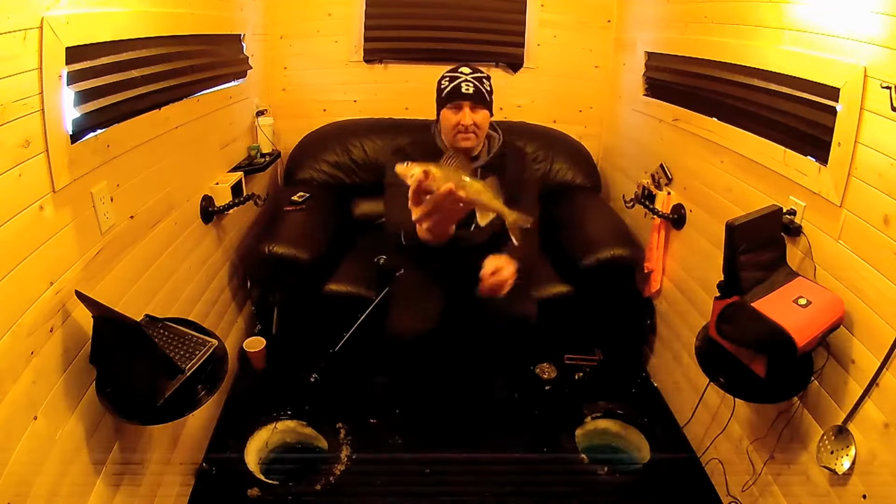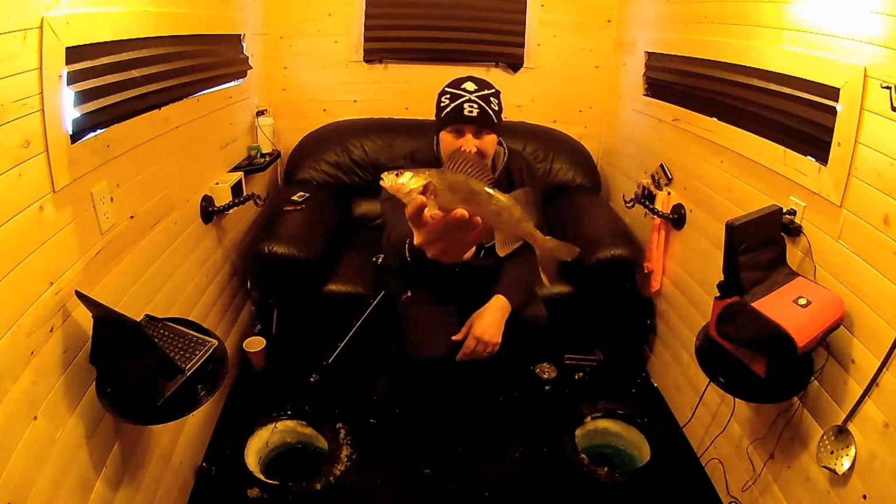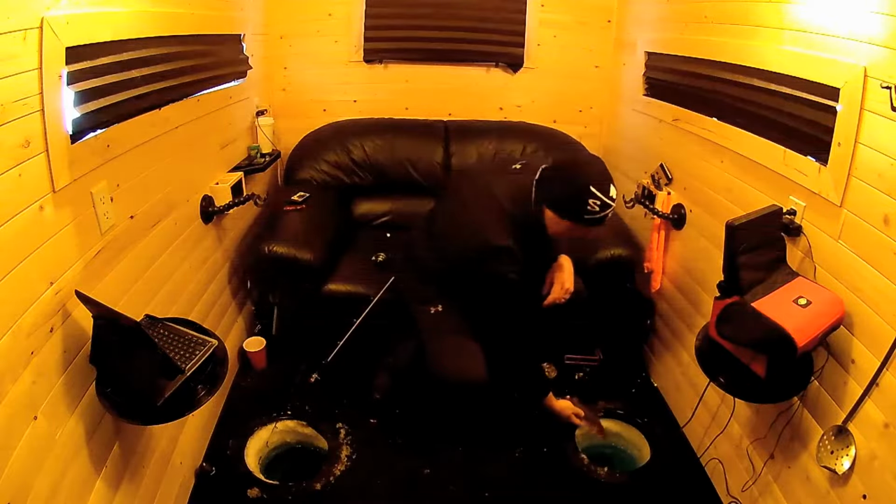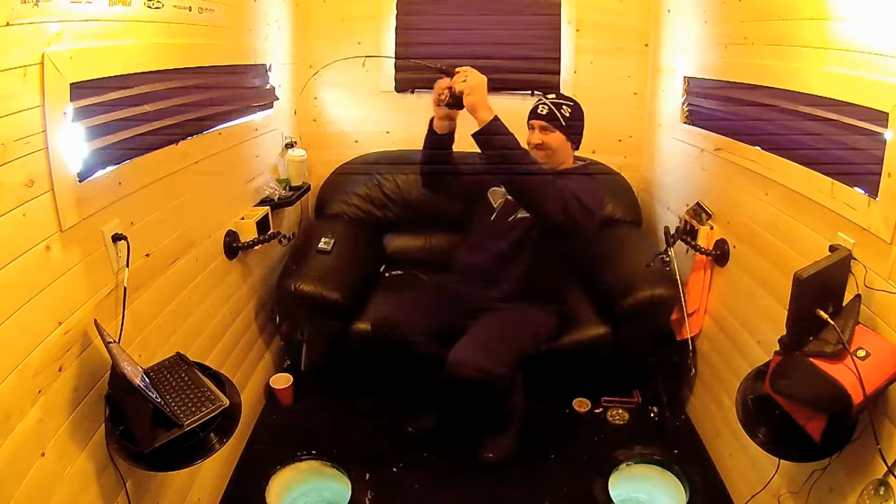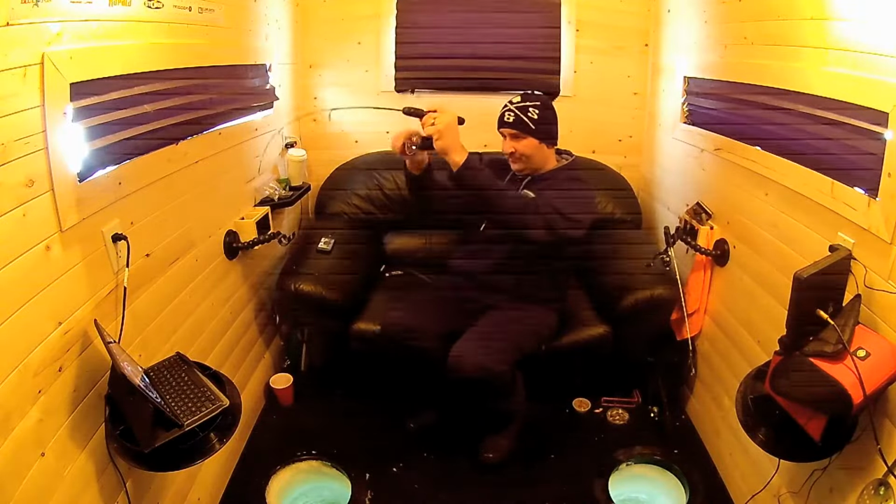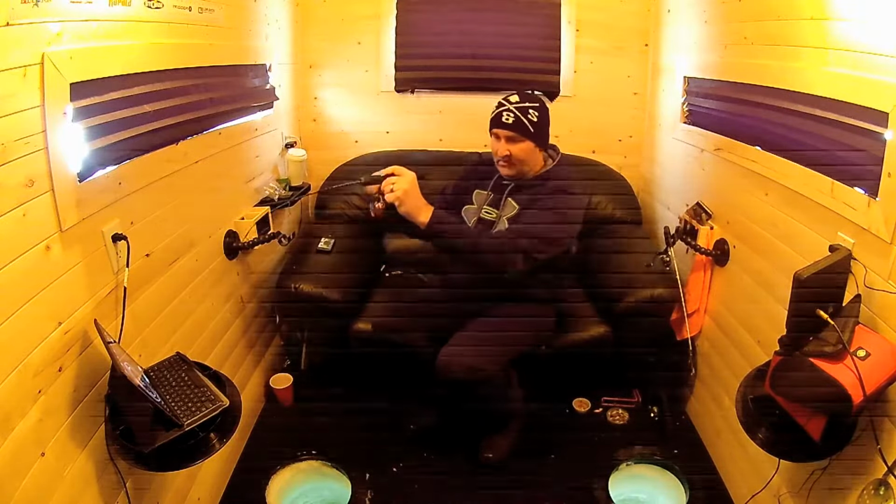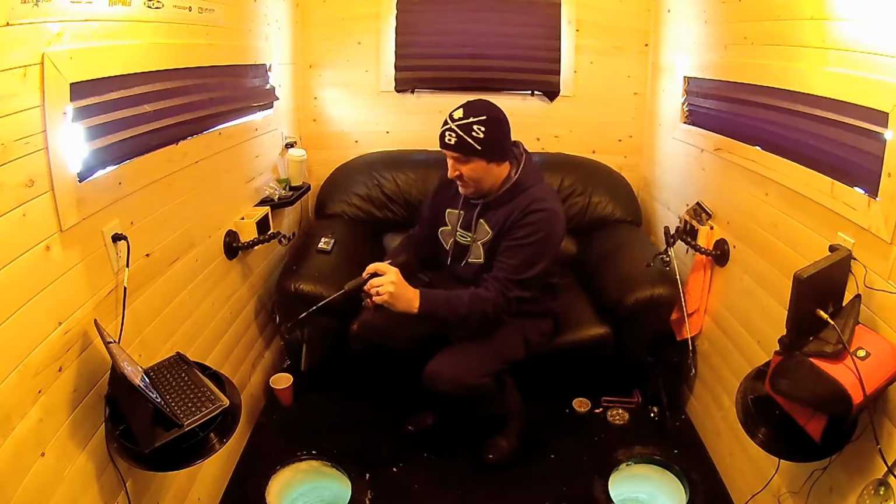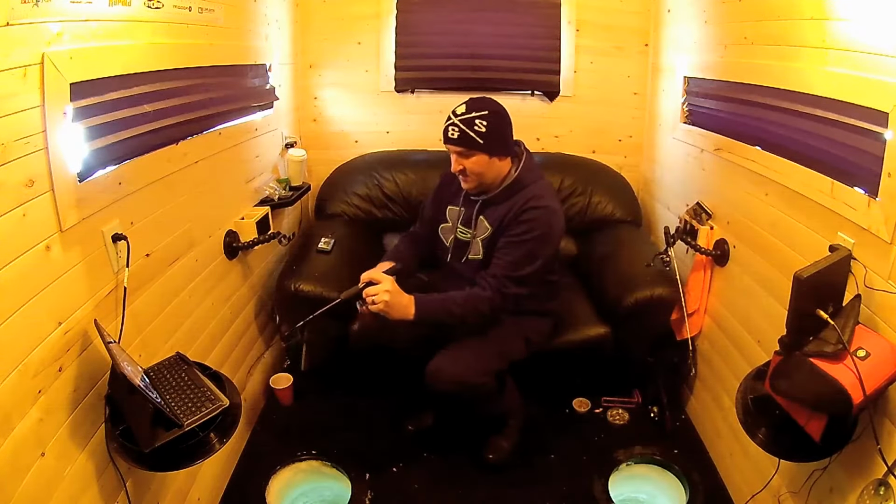You can see on the Deeper that there's one more down there. We'll get him back in the water. Thanks to the Deeper, we got one on top of the ice. Got him. A really big mark came through on the Deeper here, and he just came in and throttled it. I don't know what it is, but